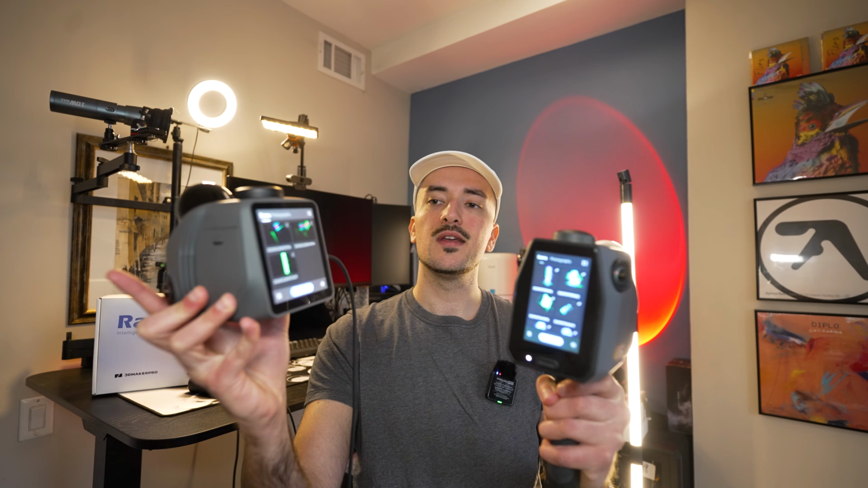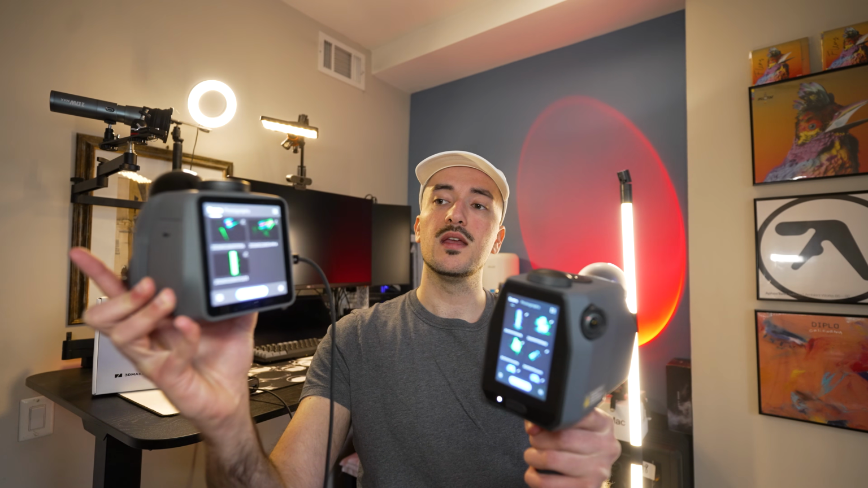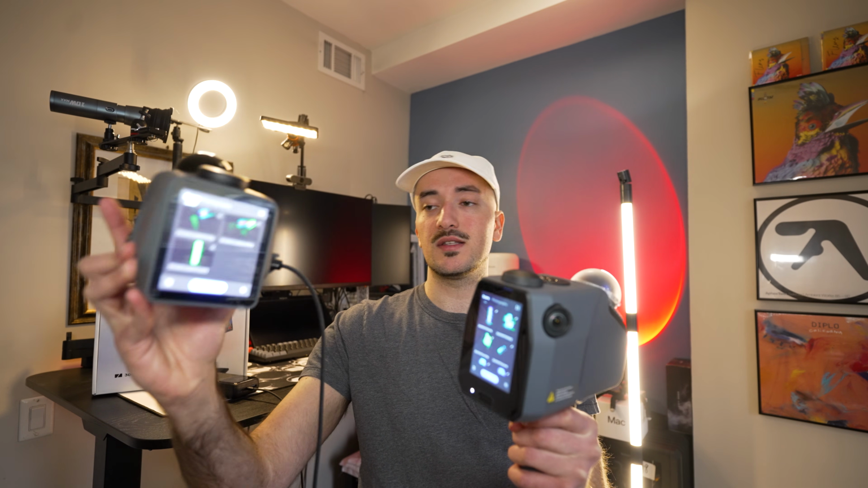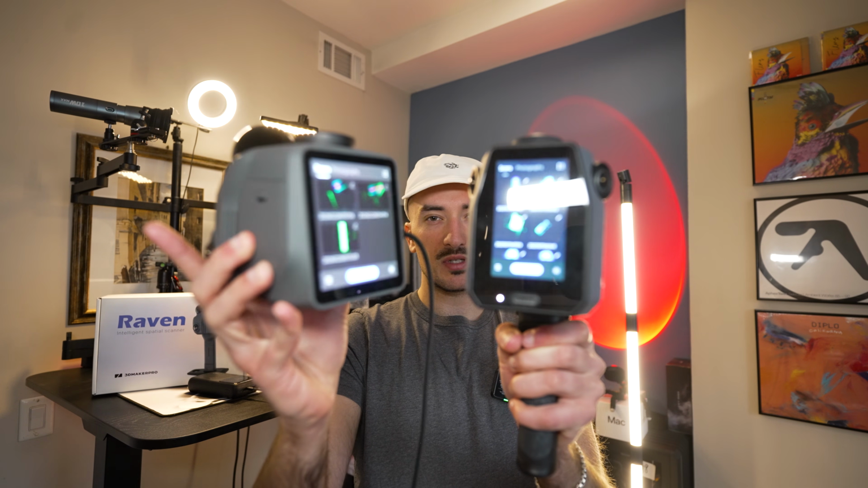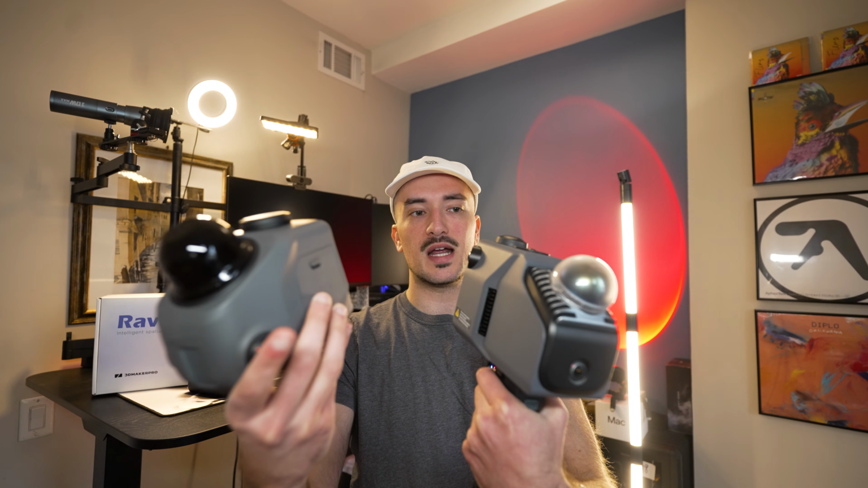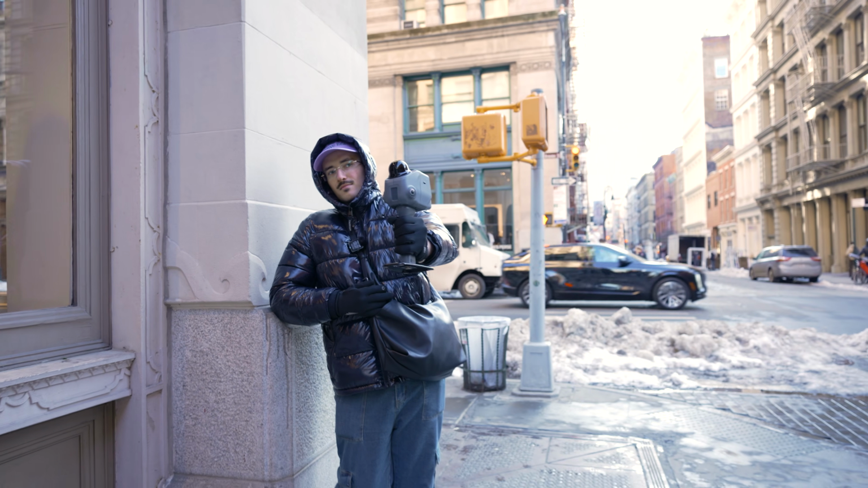Plus, I just had to say, look at the difference of the display quality between the Eagle and the Raven. You can see that this one has better contrast because it's OLED, but it's also way larger and has way more quality. And also both cameras under the hood, they run the same software, so there'll be no surprises if you're coming from the Eagle.